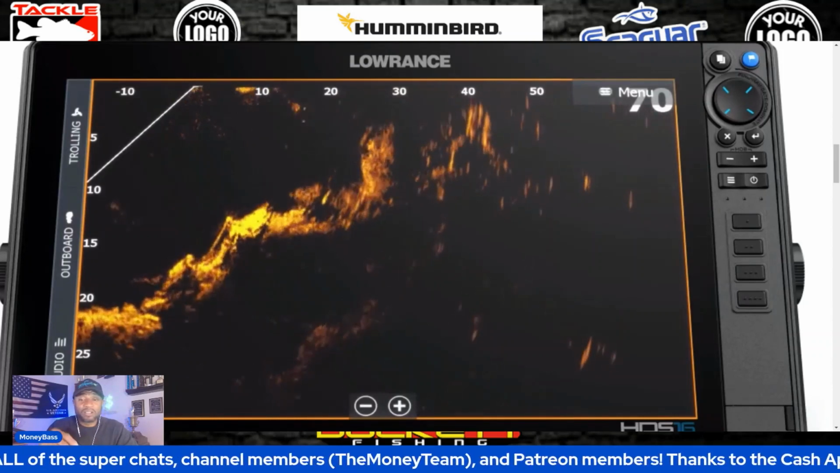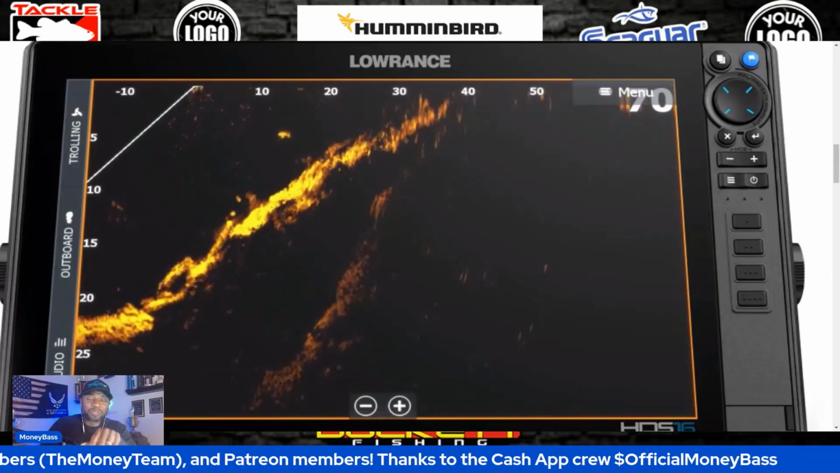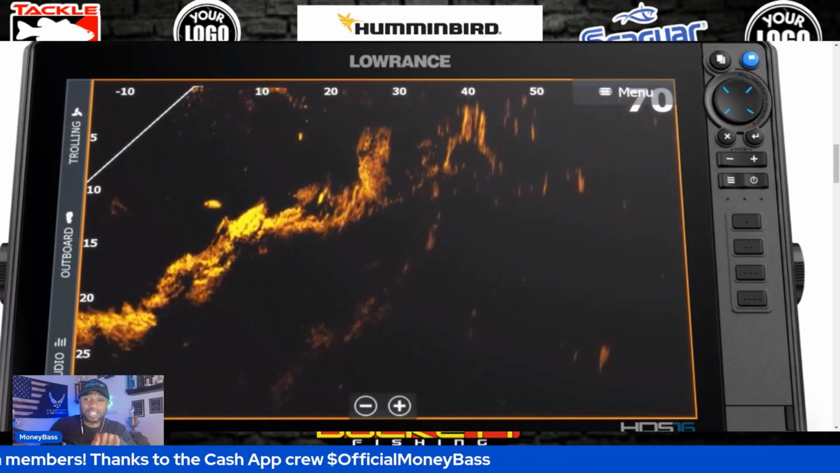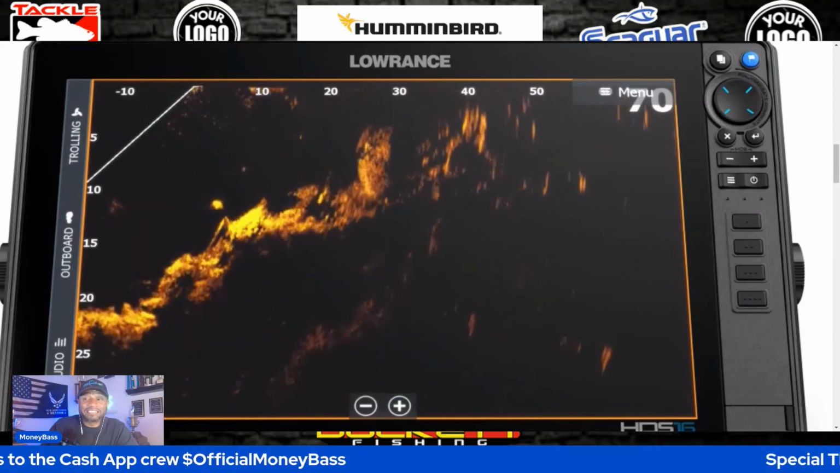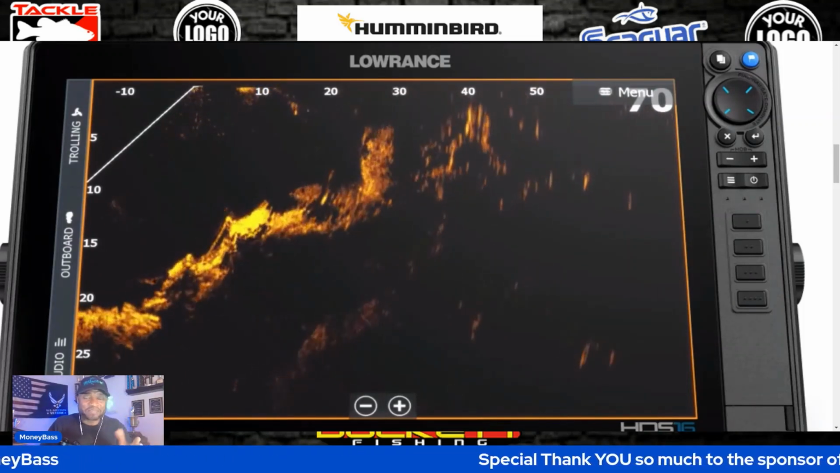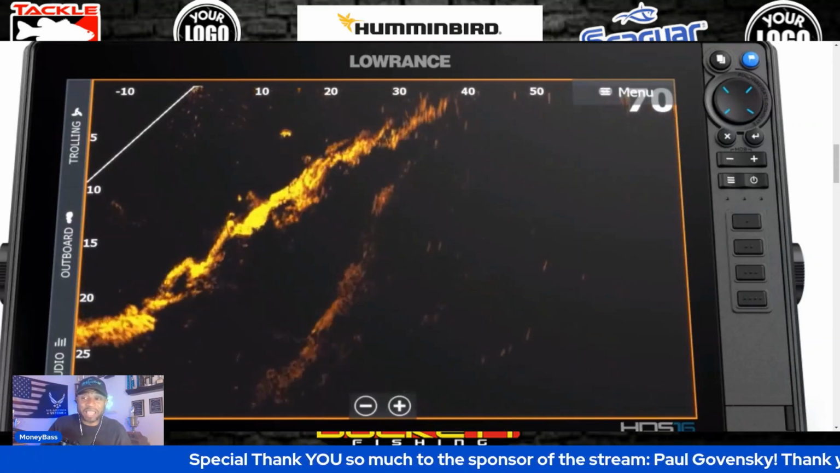So for me, the way that I would fish this is I would throw a shaky head on this, guys. I would throw a shaky head or a jig. Now look at that fish right there. That is a very nice size fish. Let's just say that's a bass. Might not be a bass. I mean, that is a nice size fish, but let's just say that is a bass right there.